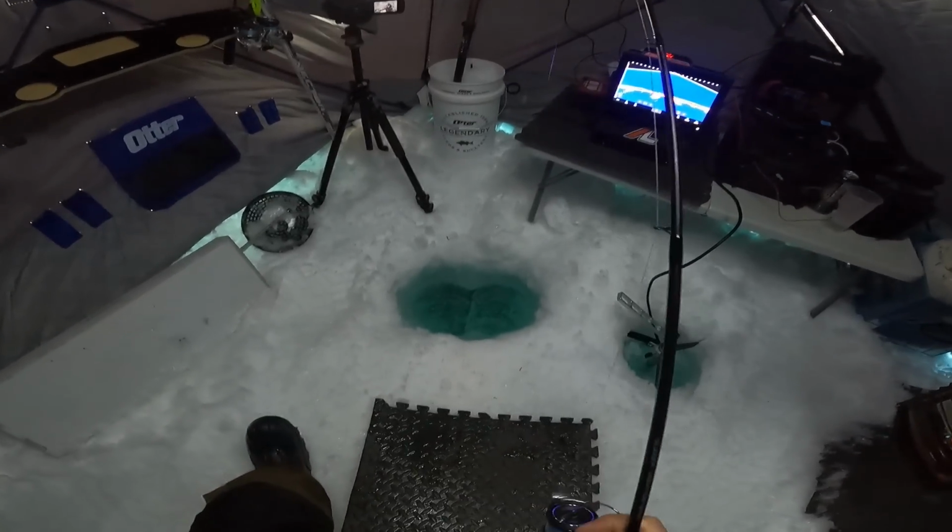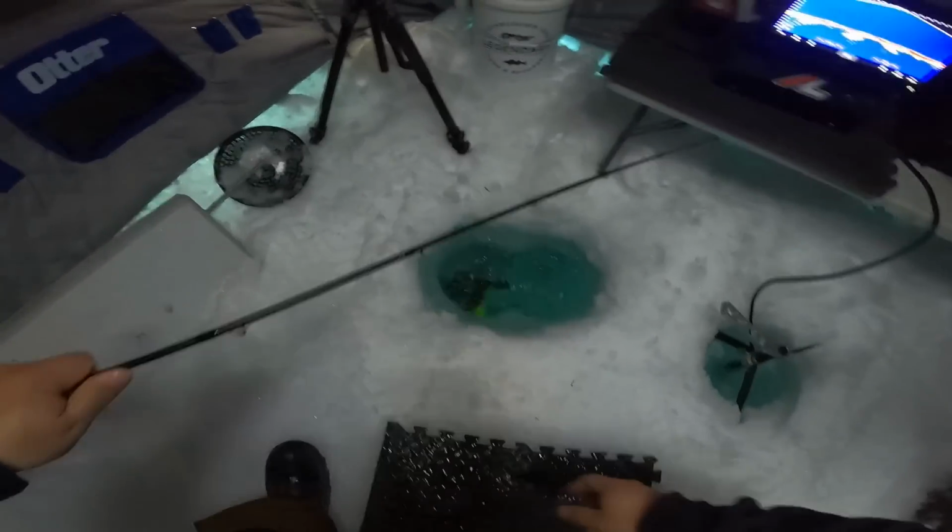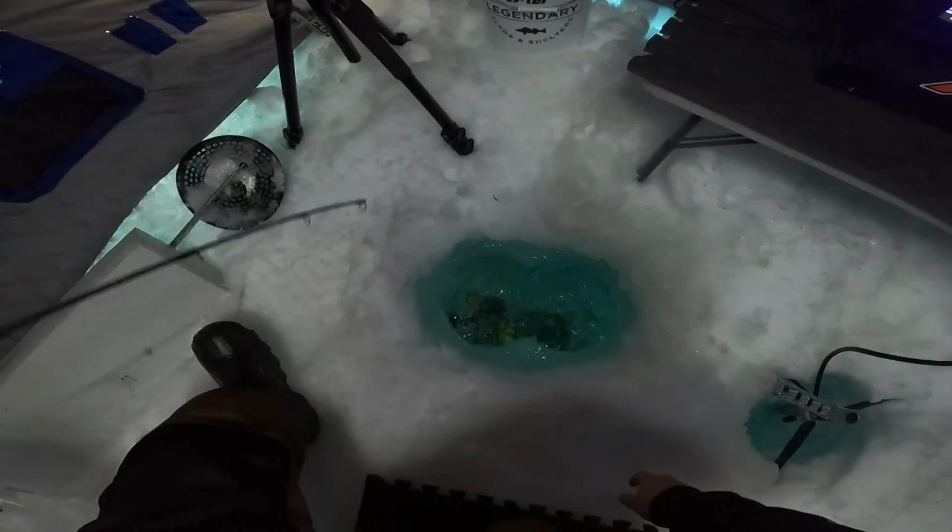Just a little guy. Get up here, buddy. Oh, not backwards though, because then you're gonna make a mess if you come off right now. Don't make a mess.